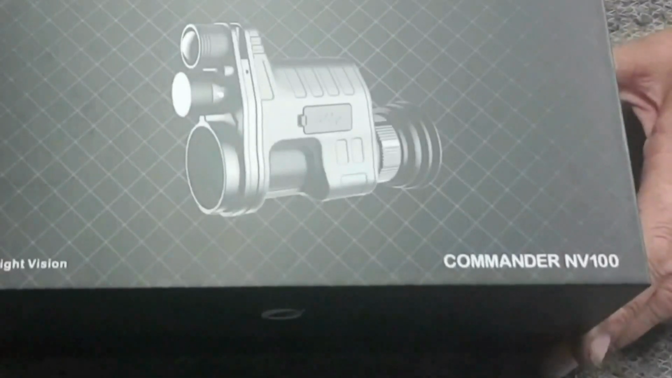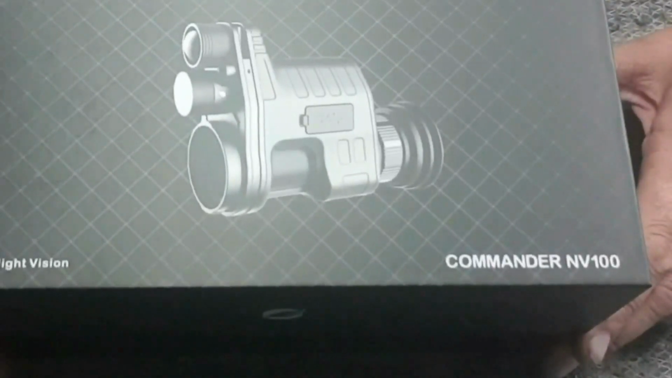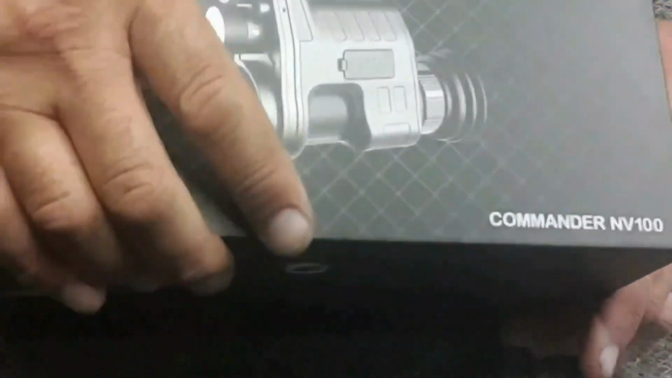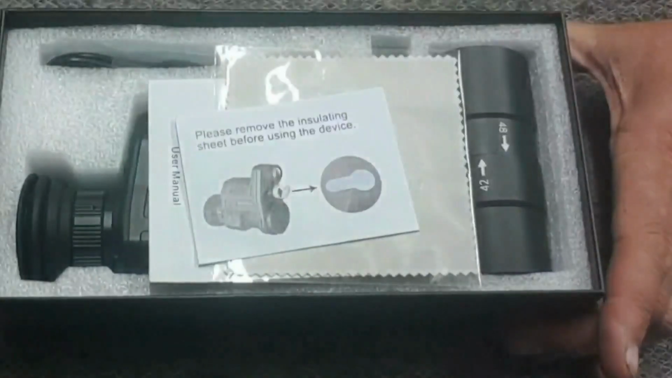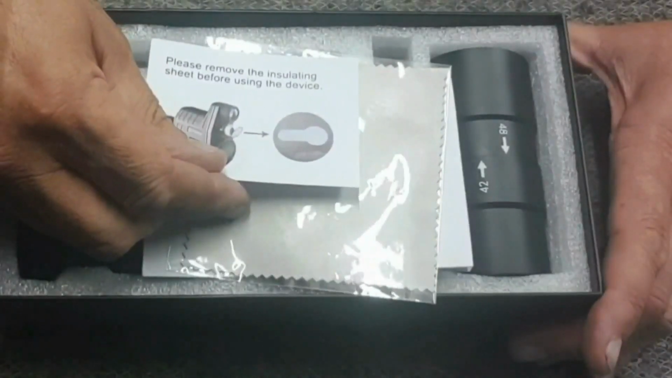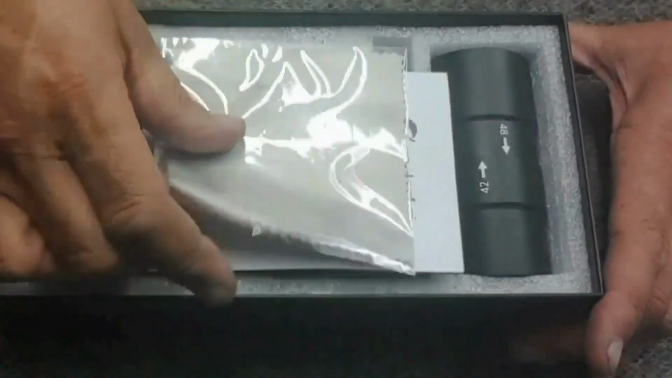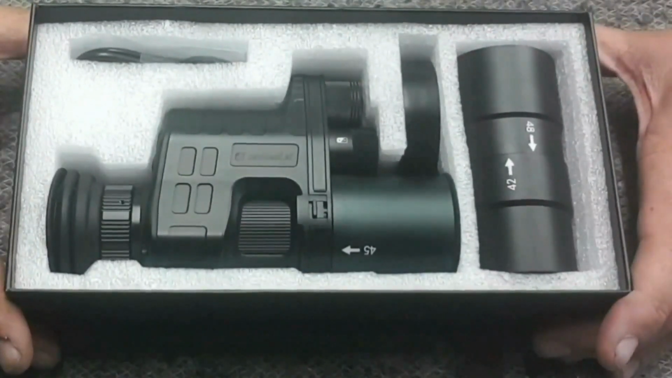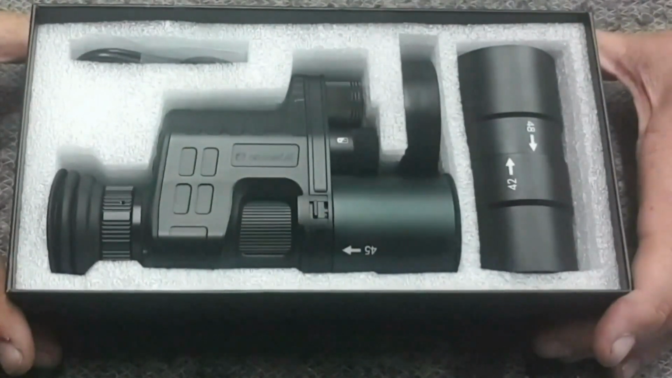This is a review of the OneLeaf Commander NV Night Vision add-on kit. As usual, just a quick unboxing, just to show, very well packaged. You've got your little reminder here to take off the insulating sheet on the battery, which I've already done. You get your cleaning cloth, full set of instructions. And then inside, you've got the unit itself with everything that comes with it.